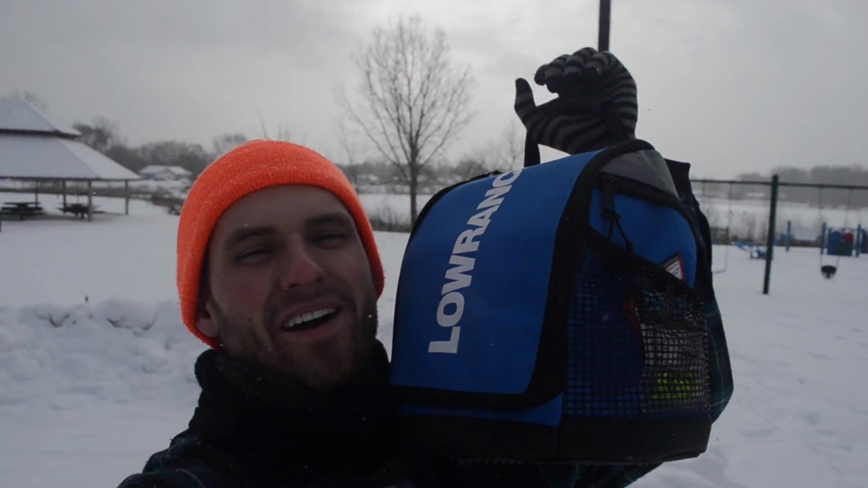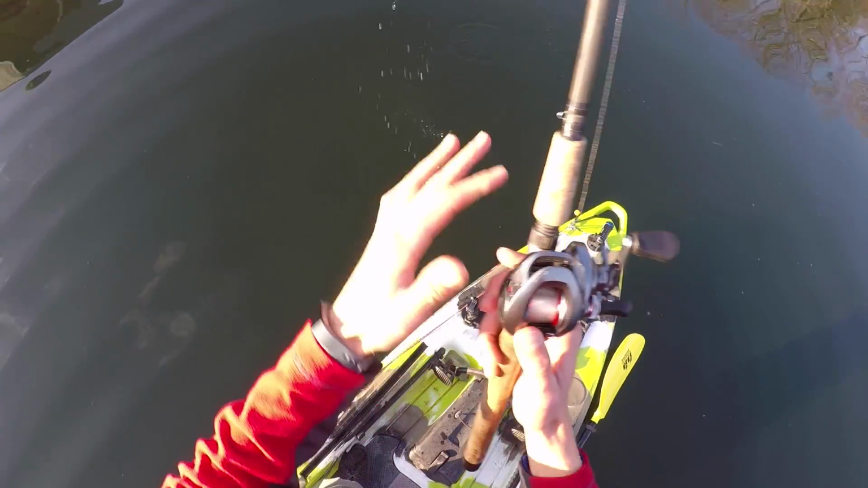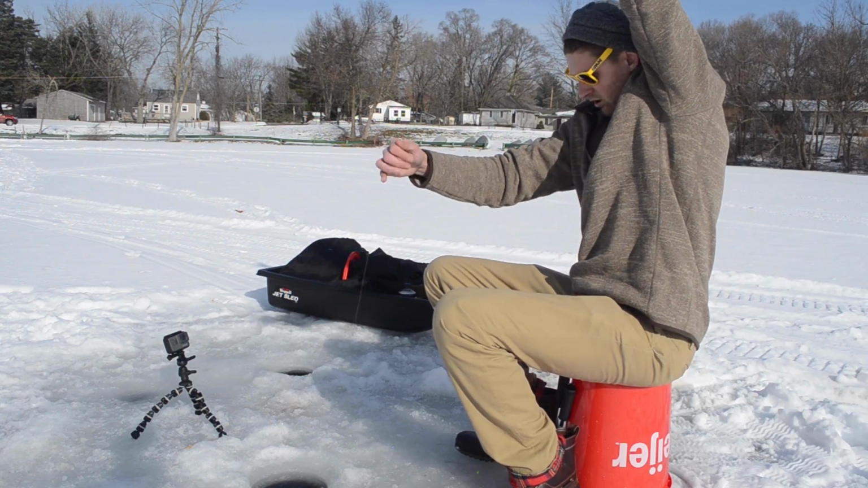Hello there folks, as you know I recently picked up this Lowrance Elite 5 fish finder. Not only am I going to use it for kayak fishing this year, but fortunately I got the ice machine, so this thing's going to work for ice fishing as well. As you know, I'm not much of an ice fisherman, but I think this should really help me out. So today we're going to put it to the test.